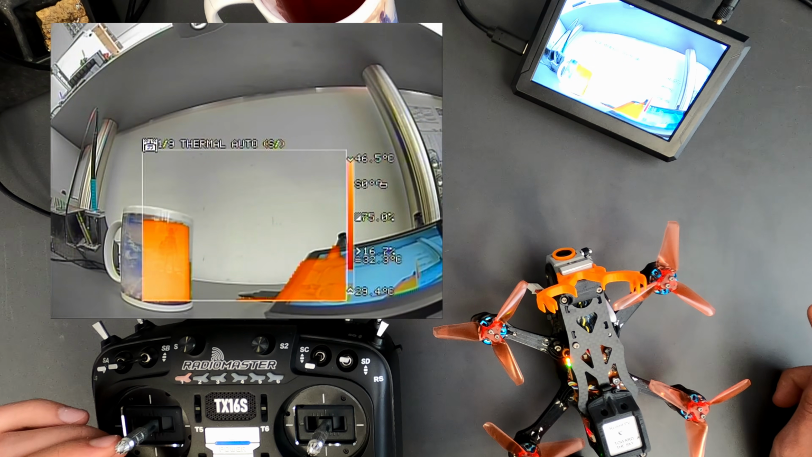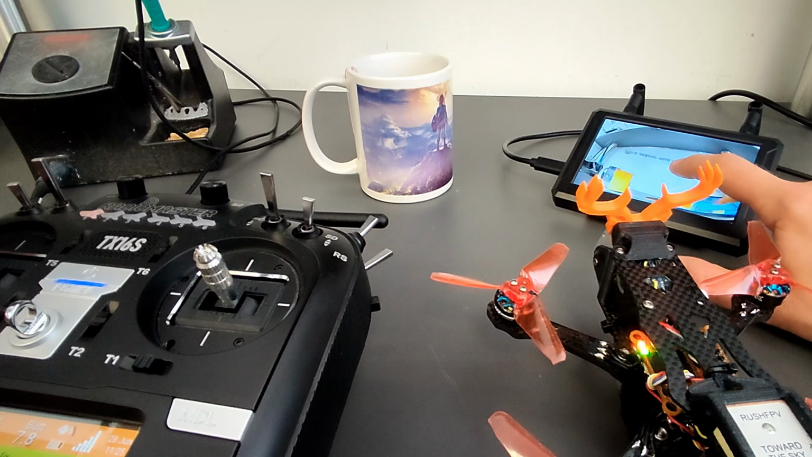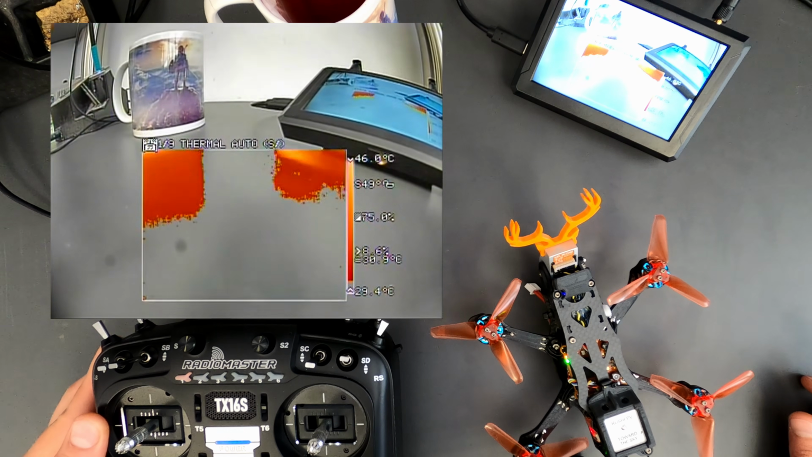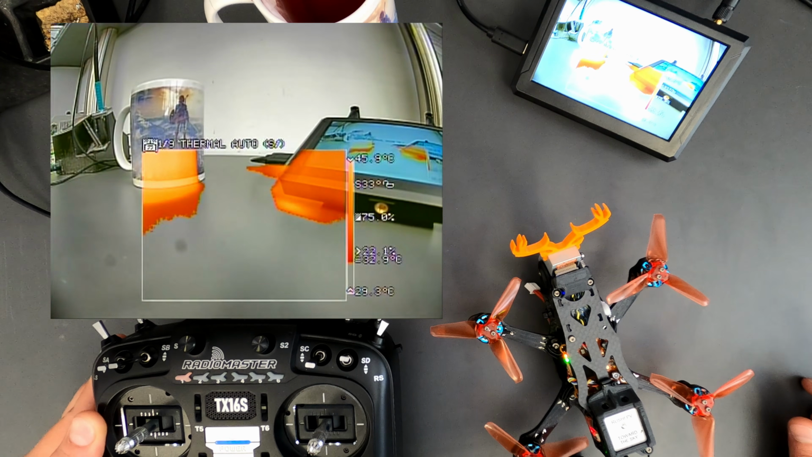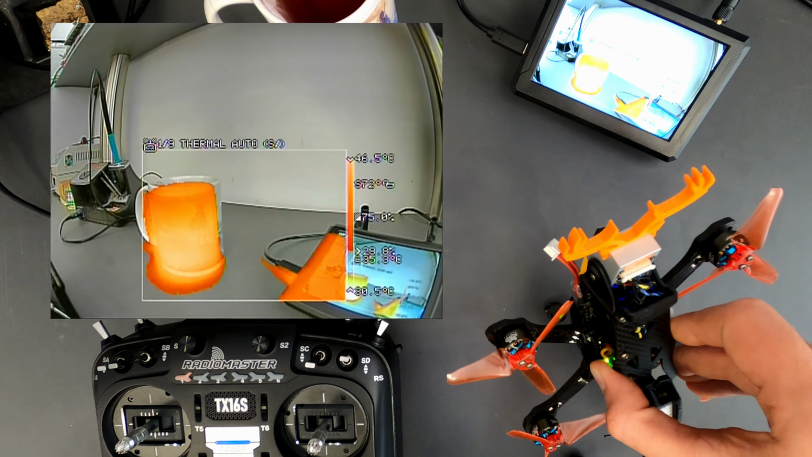Now you can see the profile thermal auto is active and the servo is adjustable. You can recognize it by the S on the left side in the brackets. Now you can turn the switch on the RC and the camera moves. If the orientation of the drone changes, the servo position is automatically adjusted.